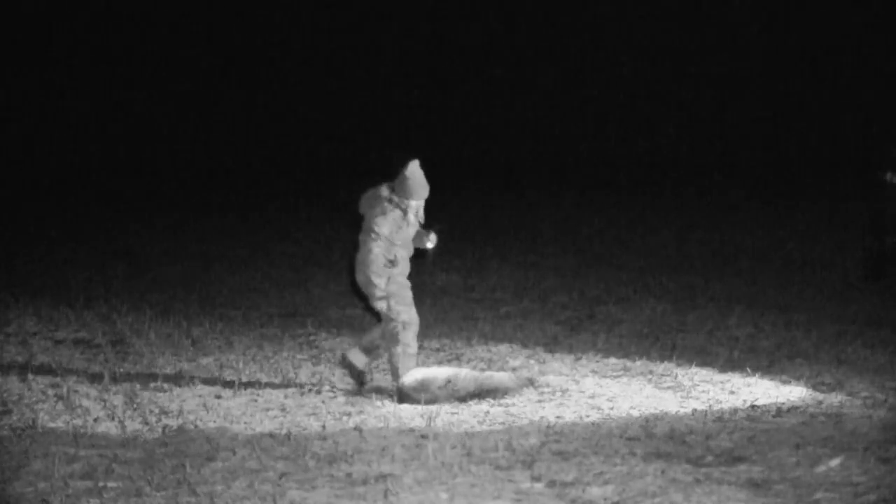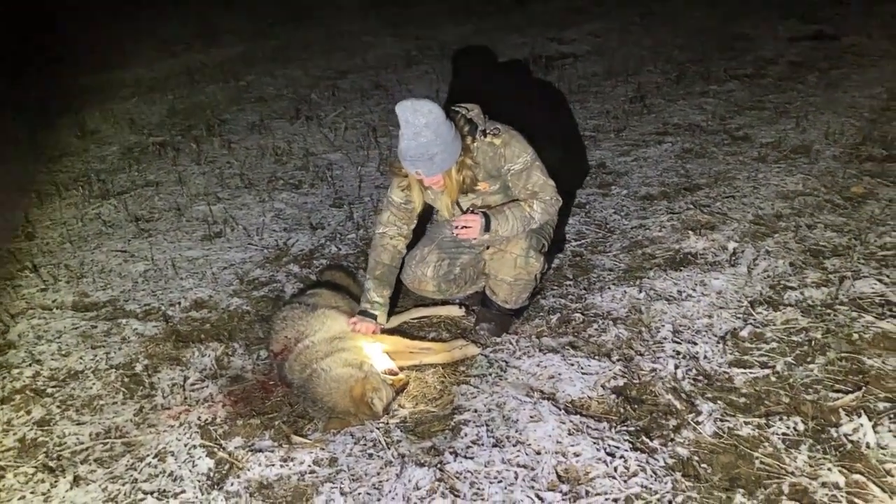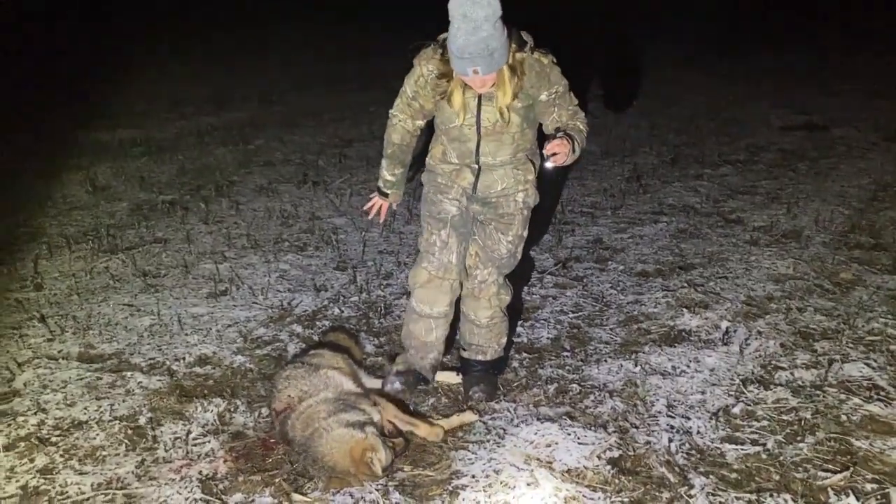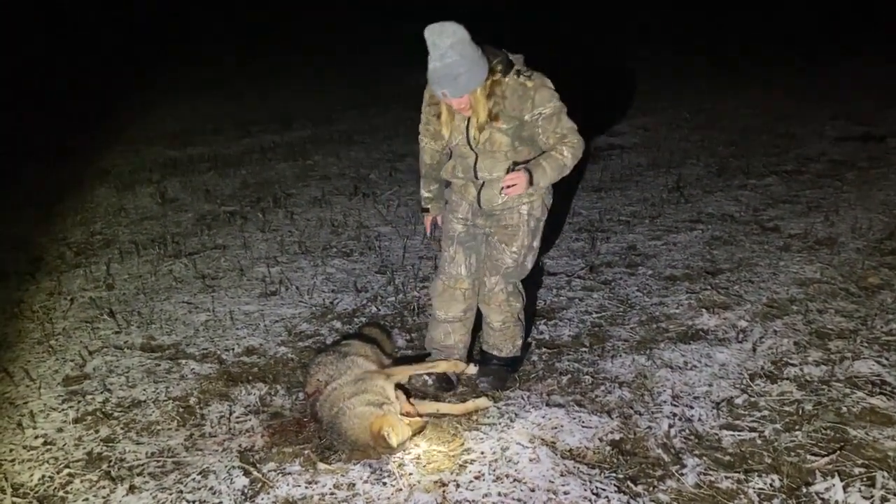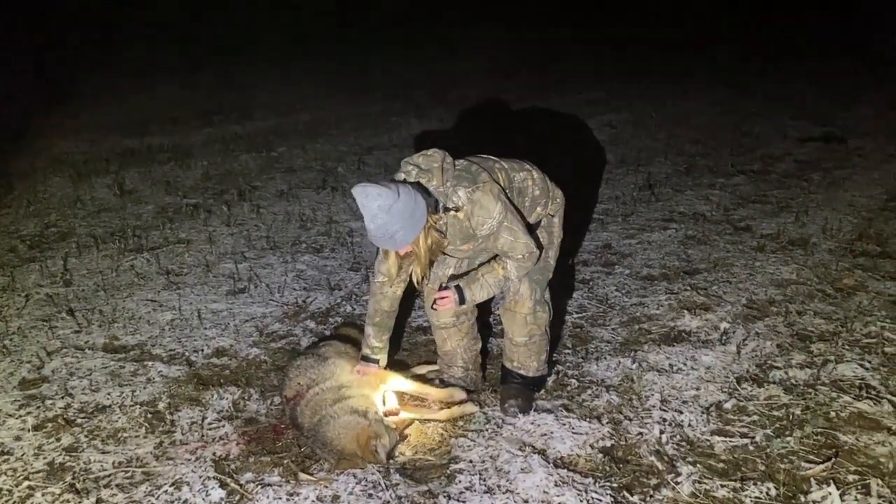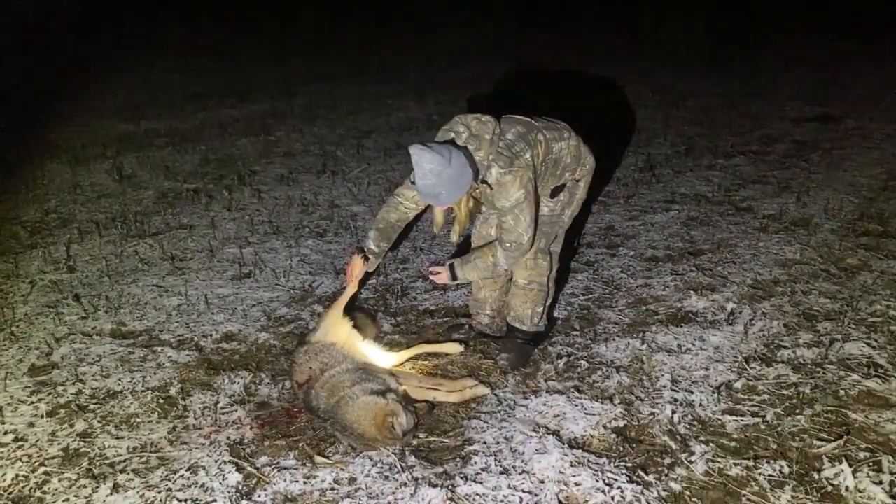Check for male or female, bud. Is he missing a leg? I don't know, I haven't messed with him. Looks like he started to chew on it. Is he still going to kick? You're always supposed to kick him, but he's been laying there a minute. Raise its leg up and see what it is. No, his foot's stuck in his mouth. It's all right. I don't know how much longer I can hold still recording here. There you go. It's a male.